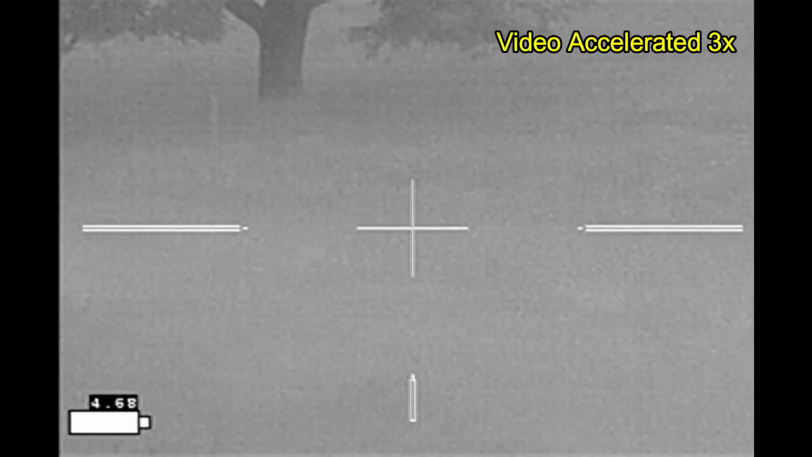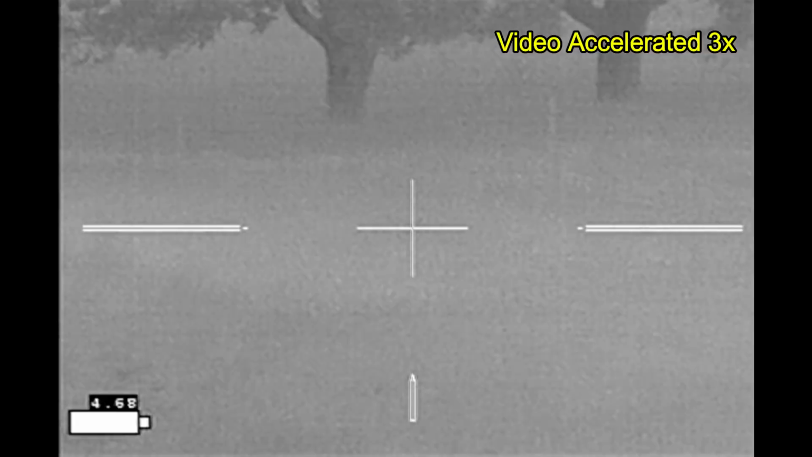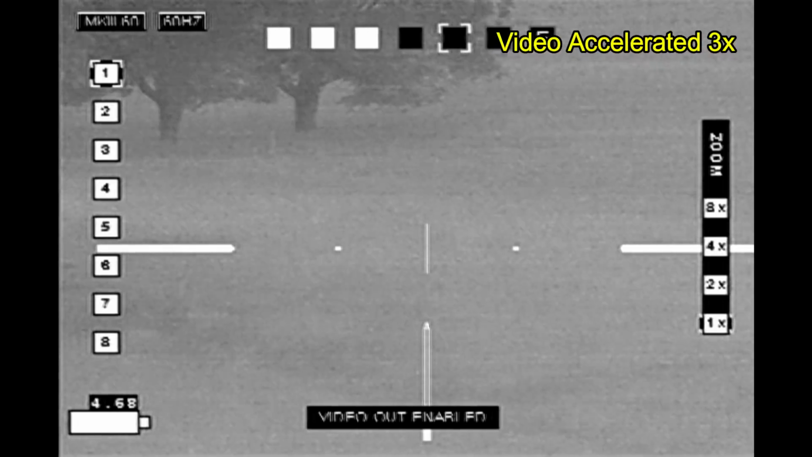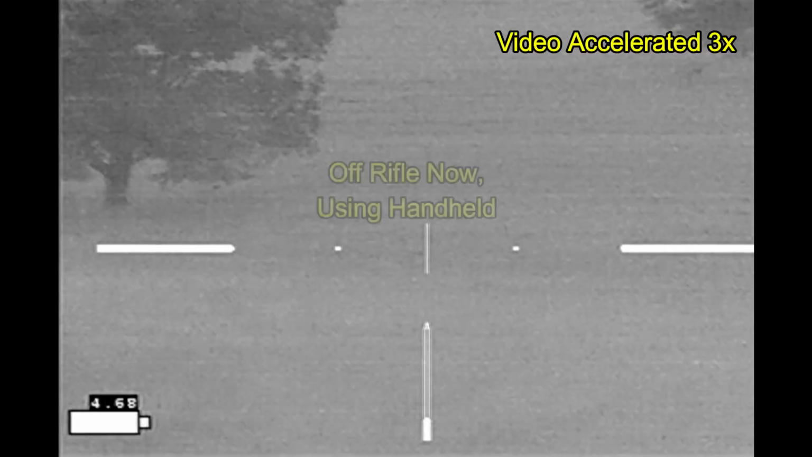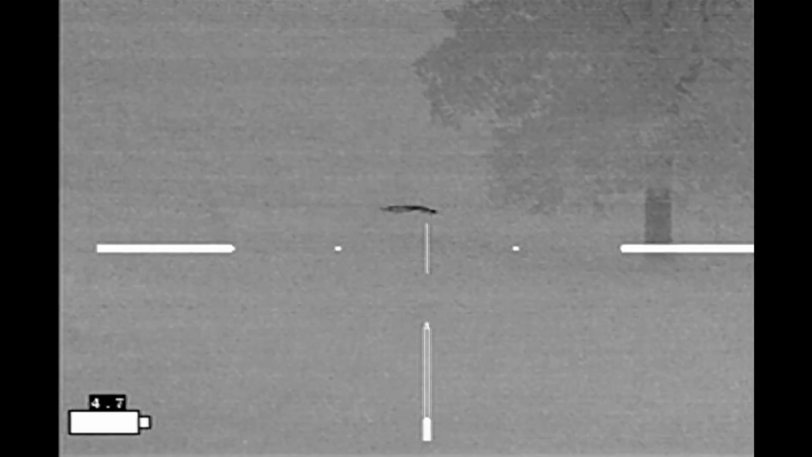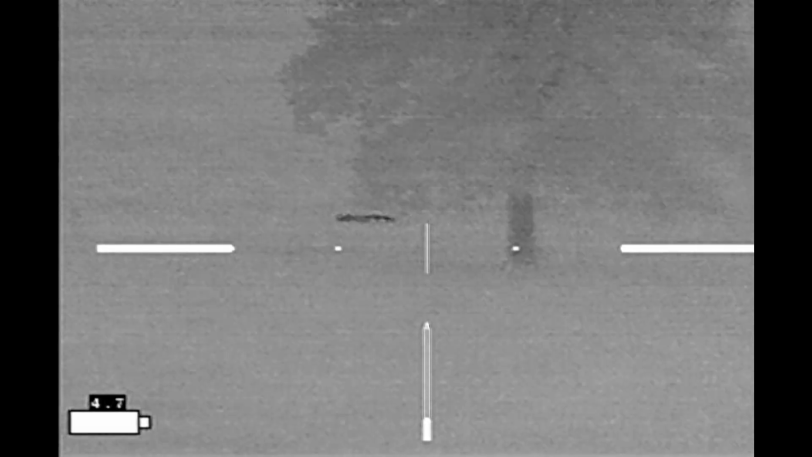So I sped up the video. I'm scanning back and forth, looking to see if he's alone, looking to see where he's going to reappear. Not having any luck, I get off the rifle, I get onto my handheld, which is easier to move around, start searching for him, spot him. Now I'm back on the rifle.